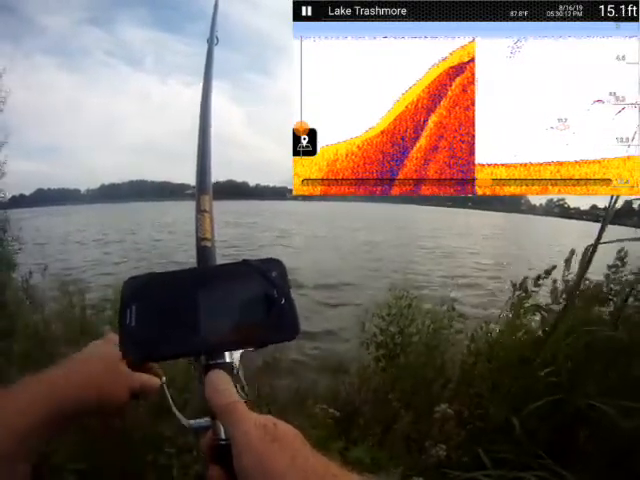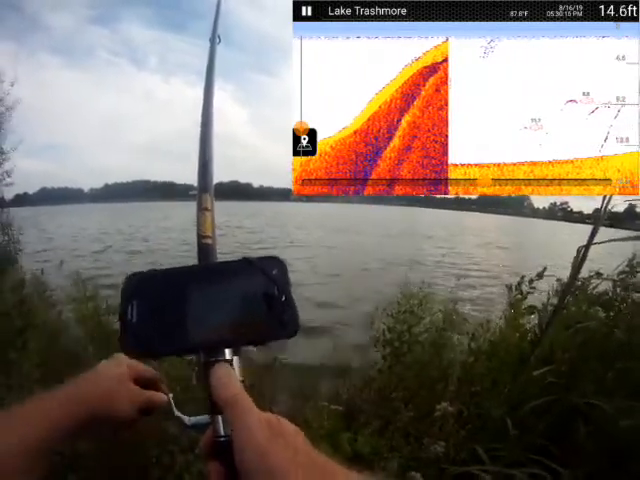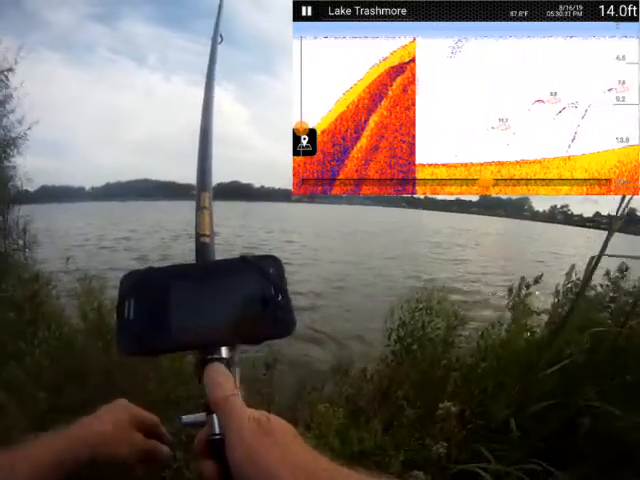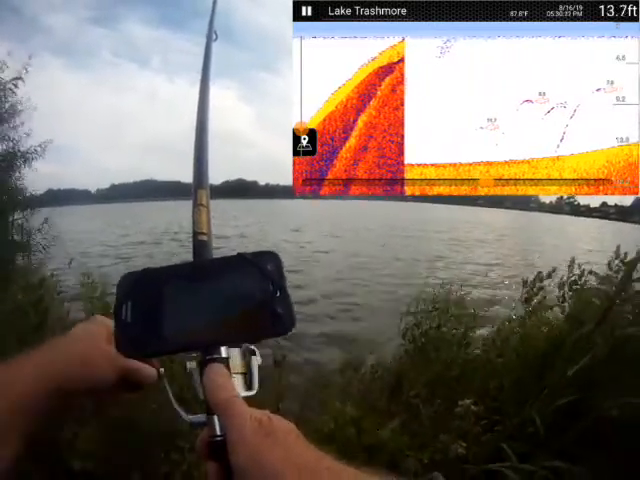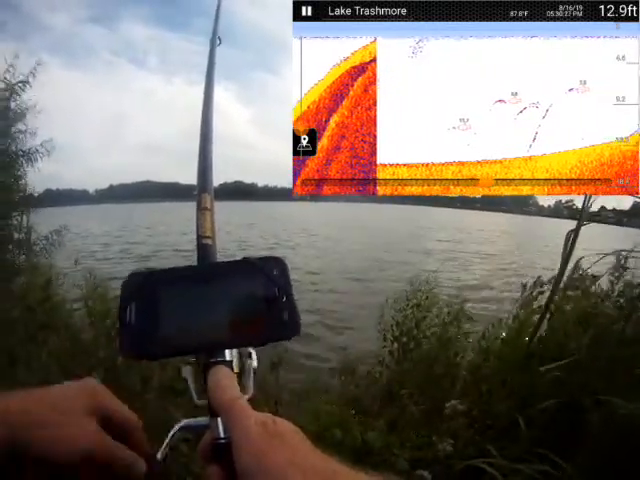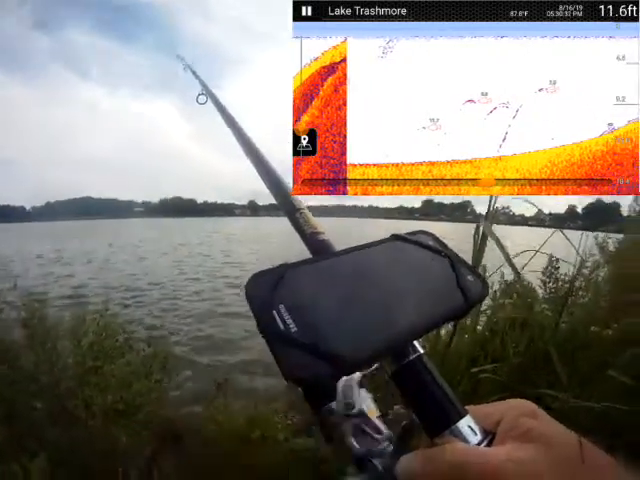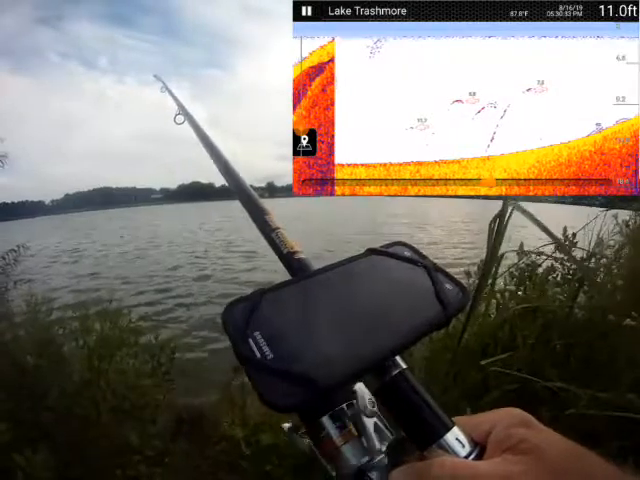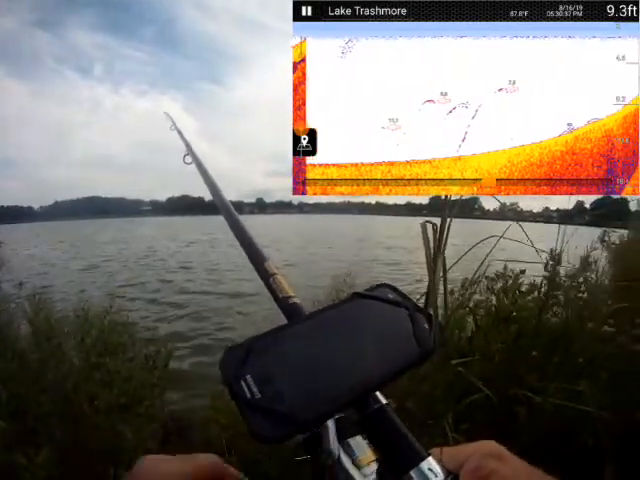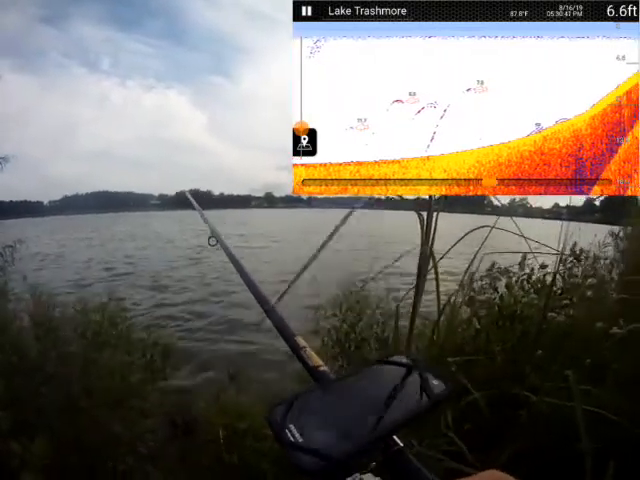Wondering, well, okay, there's a few fish. I don't think this would be worth my time, however. Nope, this would not be my chosen spot.